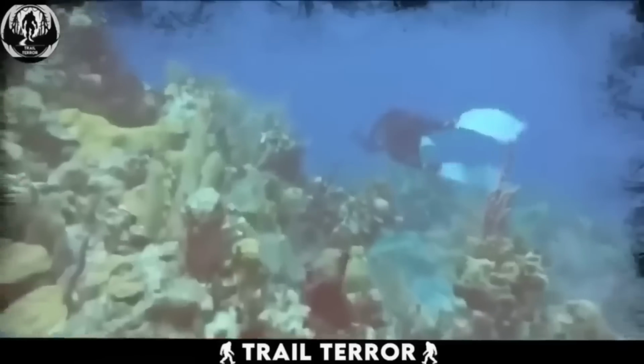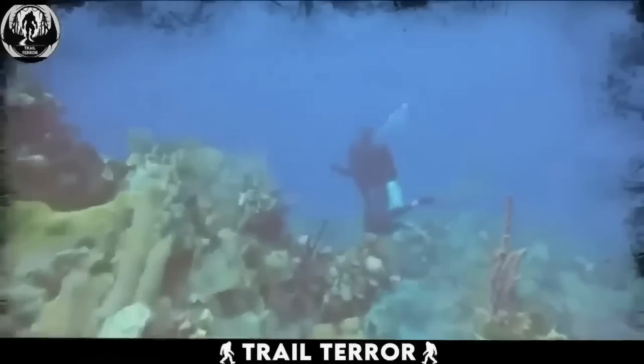It's worth noting that sonar sounds may also play a role in the increasing number of whales ending up stranded on beaches.